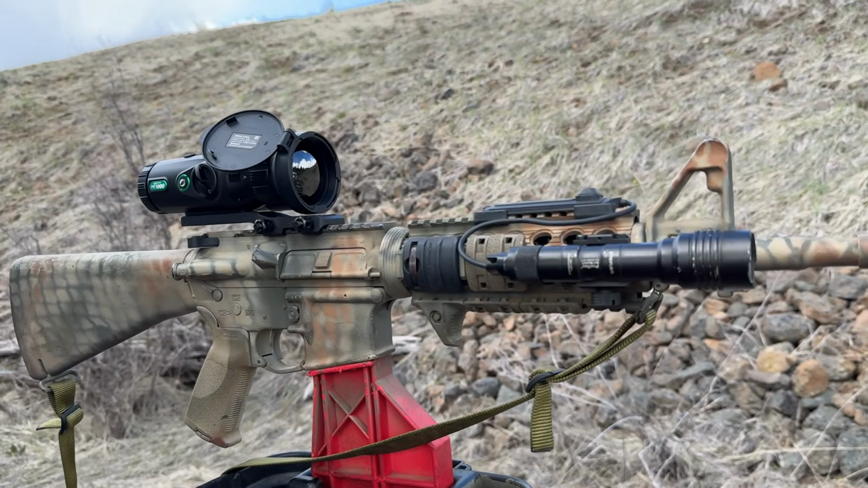So I've been waiting for OneLeaf to make a thermal optic for quite some time. Well, they've finally done it. They sent it to me.